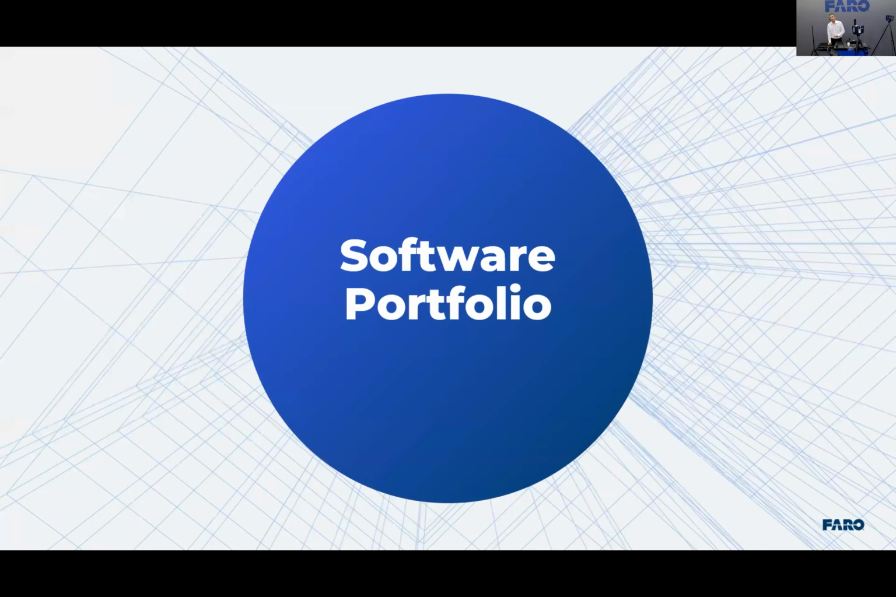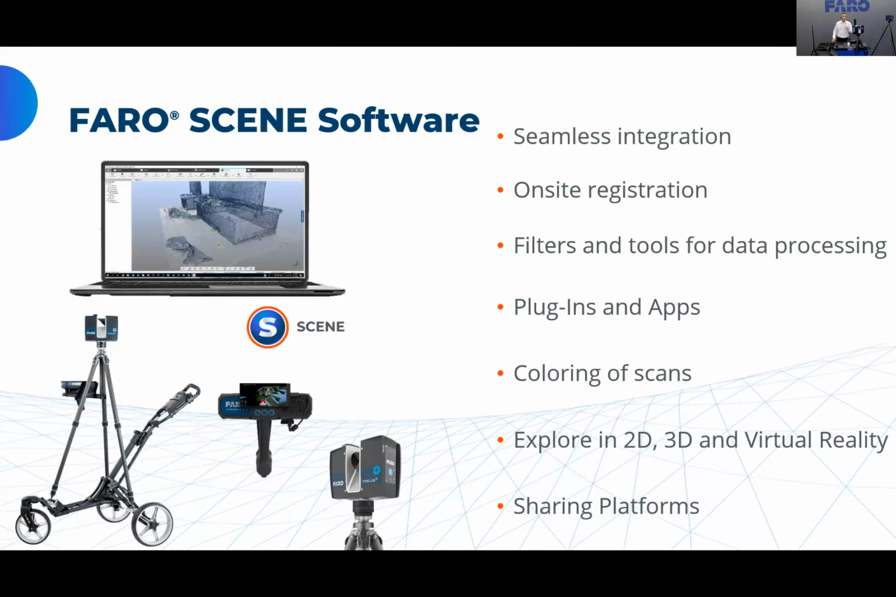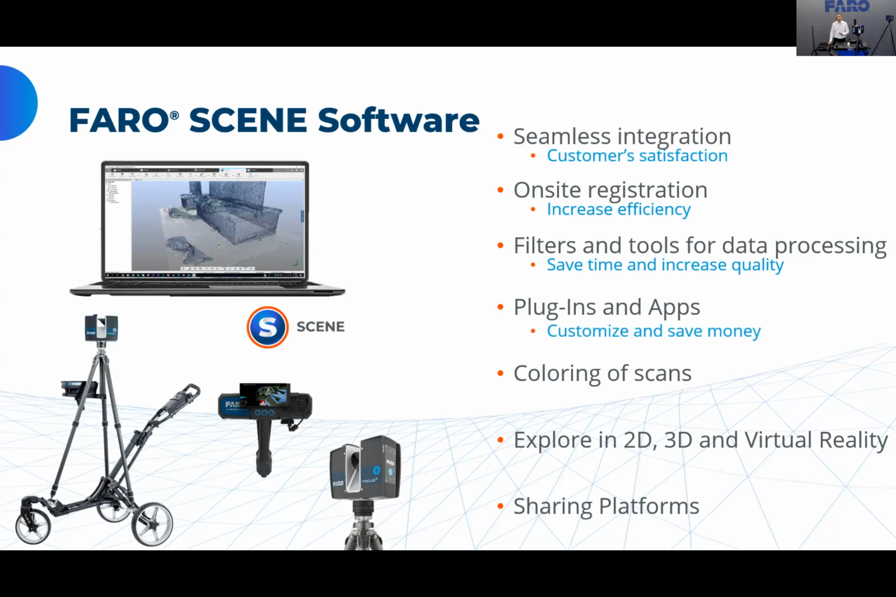I'll talk to you about our Scene software. Again, if you do decide that you want to transfer the data immediately to the Scene software, you can do that as well. You are able to use all these features available inside our scanner, including these plugins and apps, one of which is on volume calculation. Okay, so I'll show this to you now before we end the session.